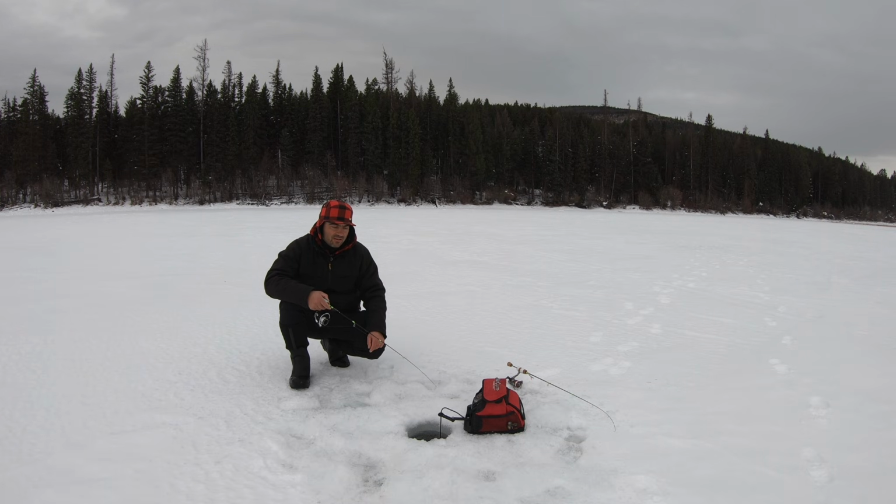So just sitting on spot and tapping it, you know, that's pretty typical ice fishing jigging. Just tap, tap, tap, tap, stop, tap, tap, tap, tap, tap, stop. It doesn't always work that well. So sometimes that slow rise up and down works much better. That's 3 minutes. Next hole.